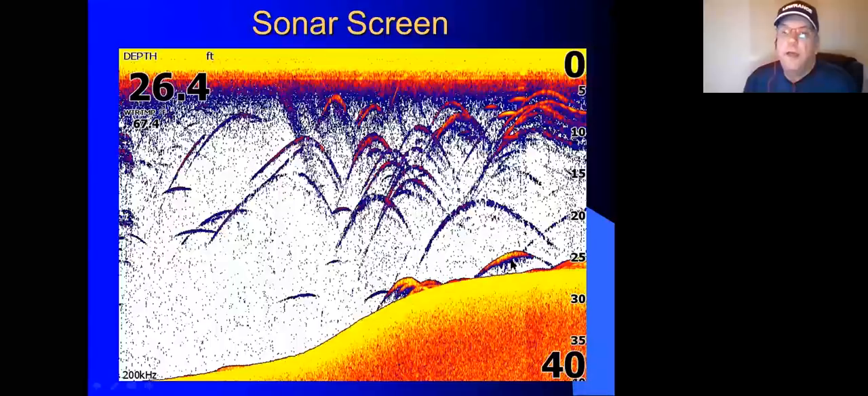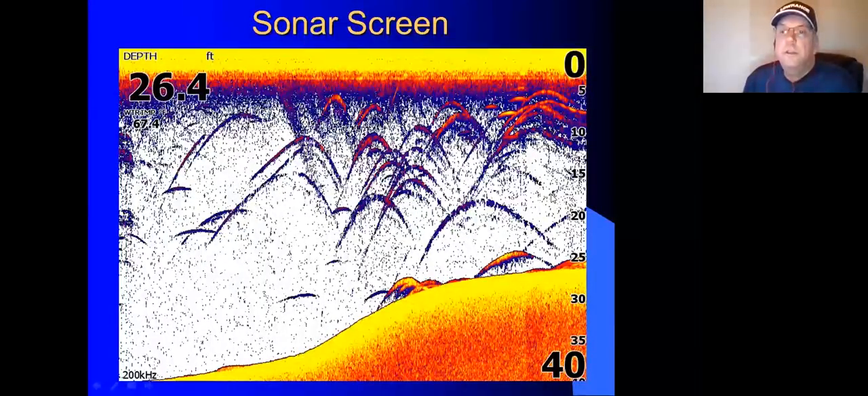These are smallmouth bass. We've got suspended fish. The key to remember here too is that the right side is what's actually underneath the boat. This is your history. So that's what you've gone over before.